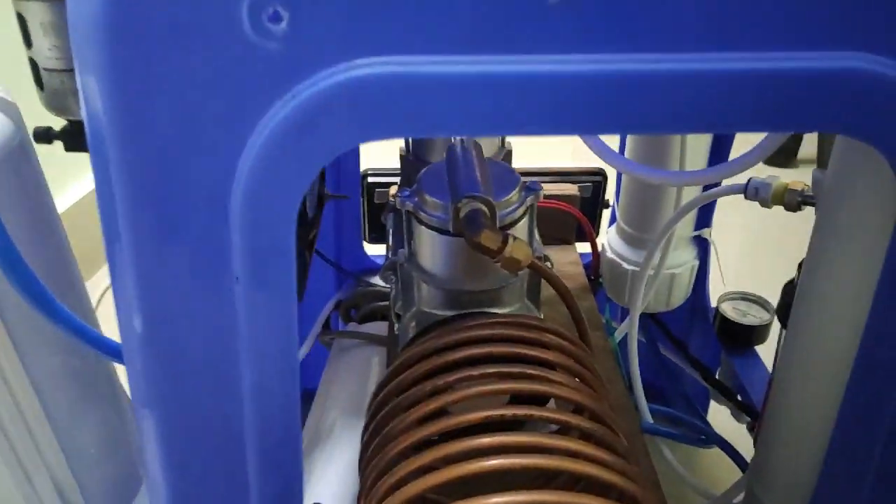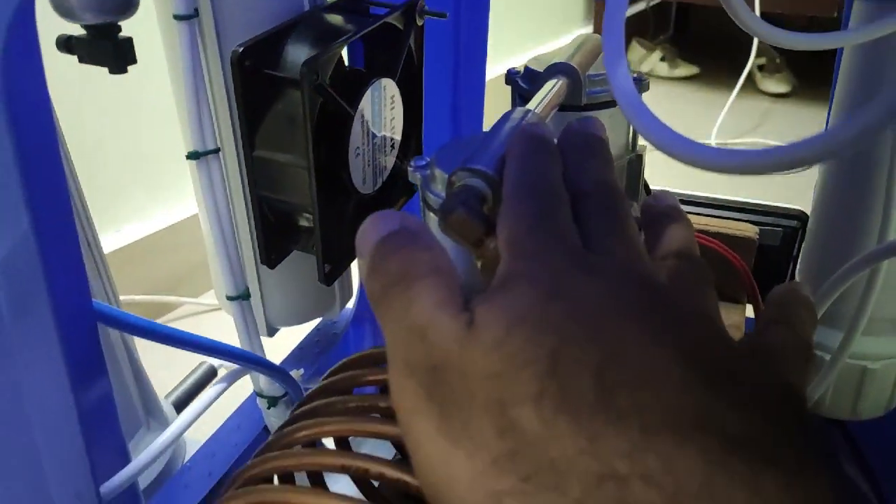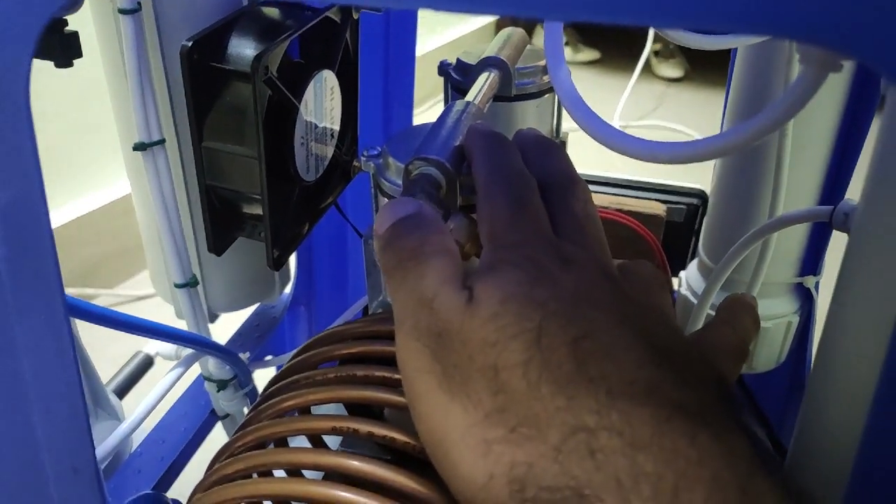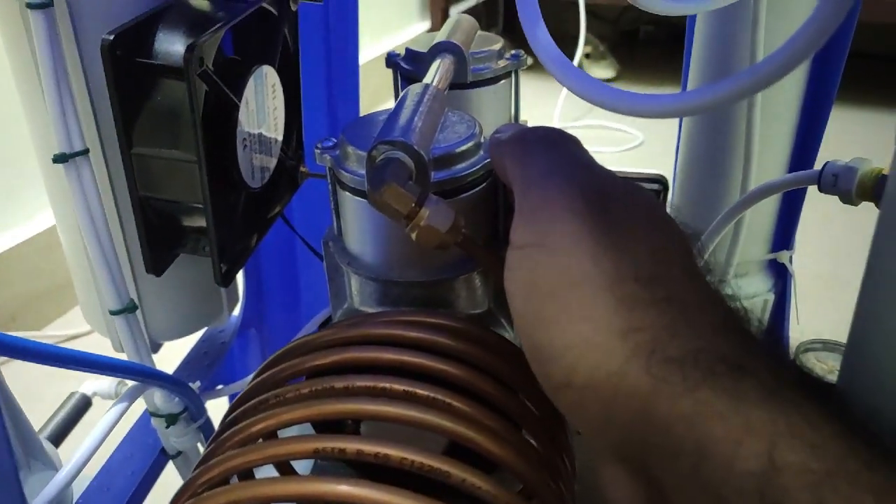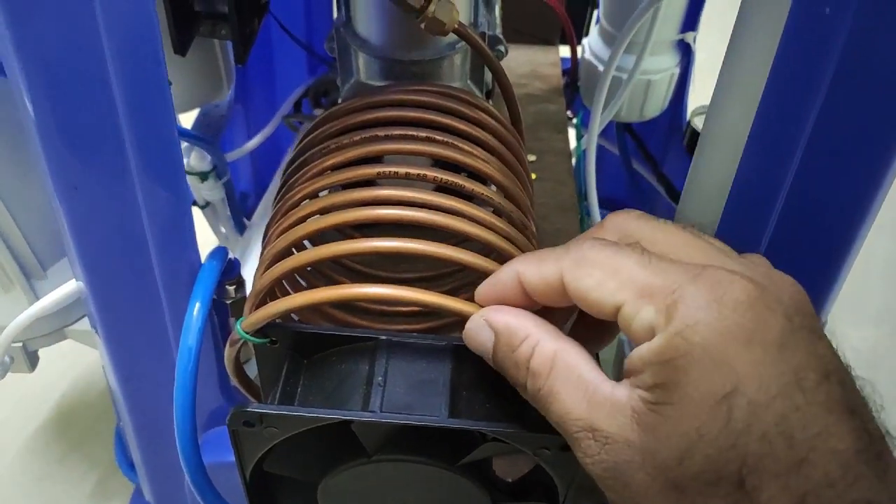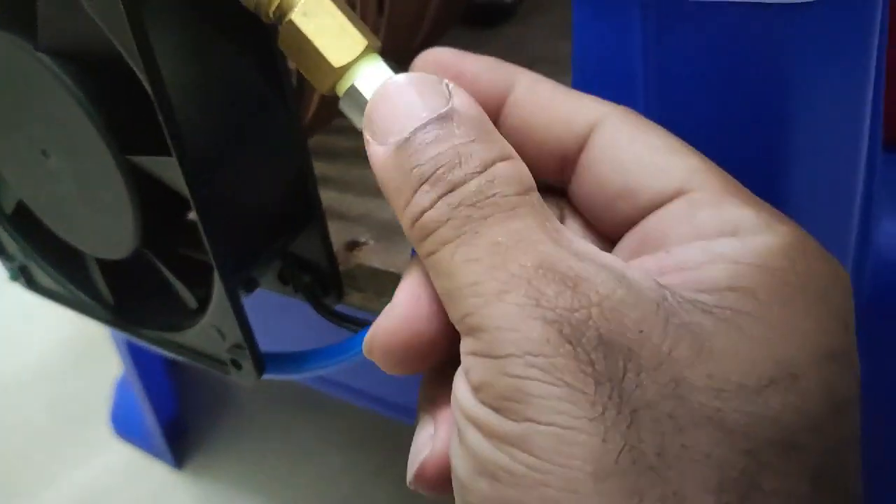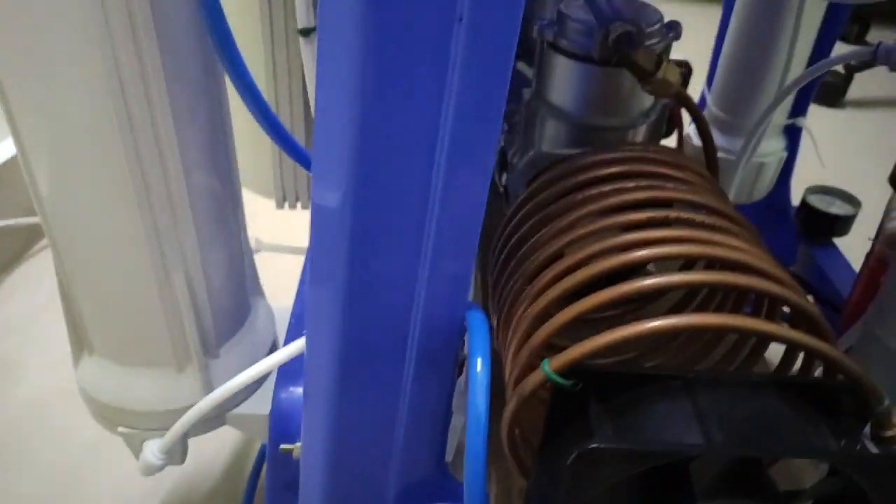Let me start from the beginning. This is the 2-cylinder oil-free compressor, which gives me output up to 4 bar maximum. From the oil-free compressor, I have the copper cooling coil. This is a small sized pipe. From the cooling coil, I get the output with an 8 mm pneumatic hose, which goes right to chamber 1.